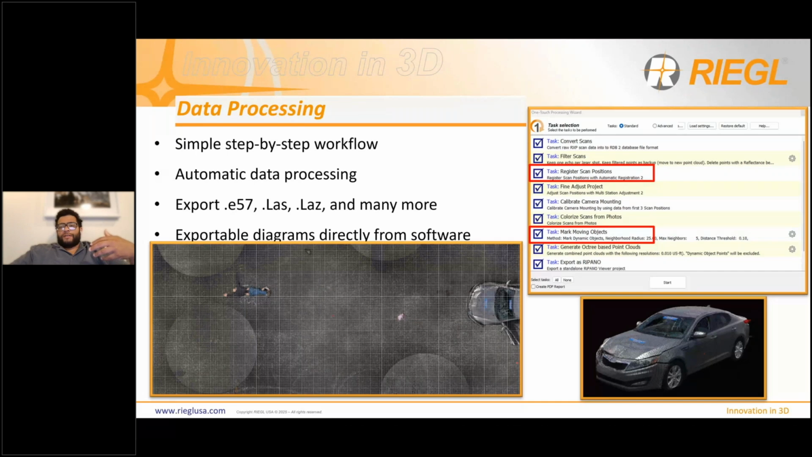But for the most part, the standards we find are really successful for police departments, and RIEGL is catered towards law enforcement. So all of these settings are fine-tuned to what we see most police departments already using. All of the data is exportable in E57s or LAS and LAZ files. And then again, your 2D plots or diagrams can also be exported directly from the software.